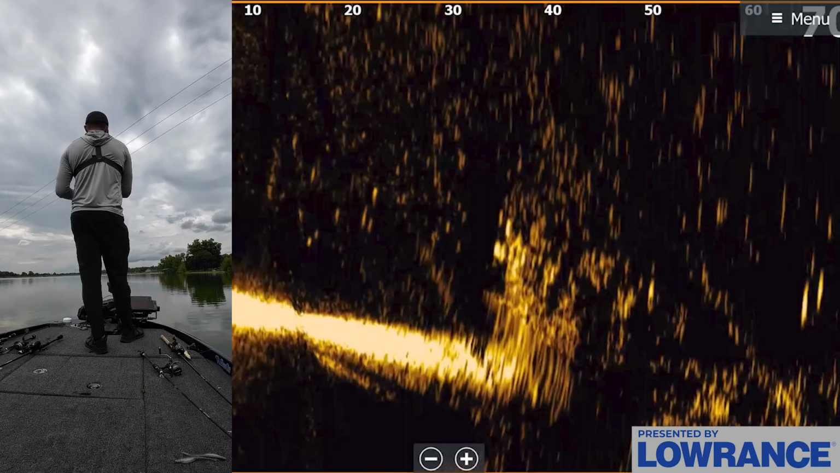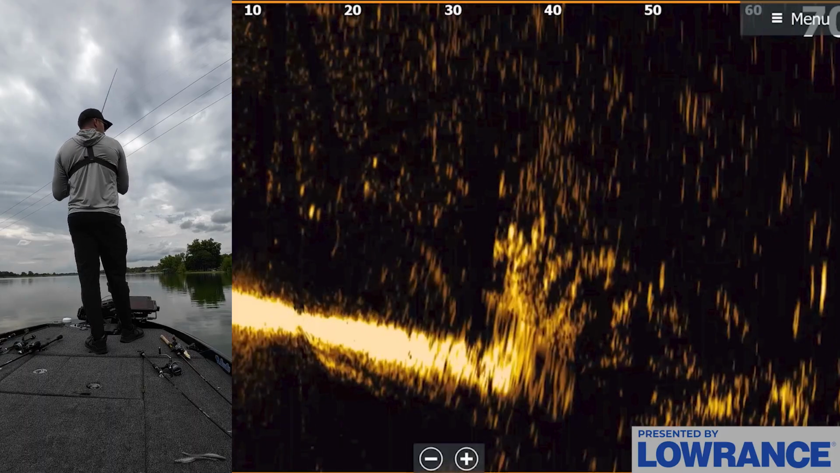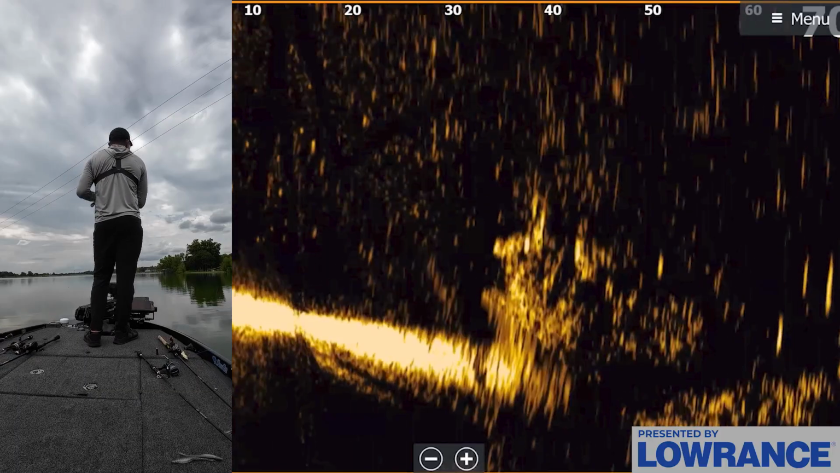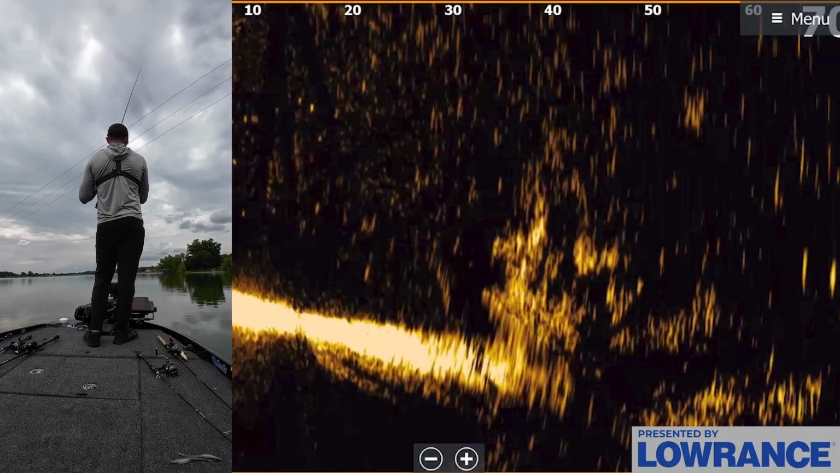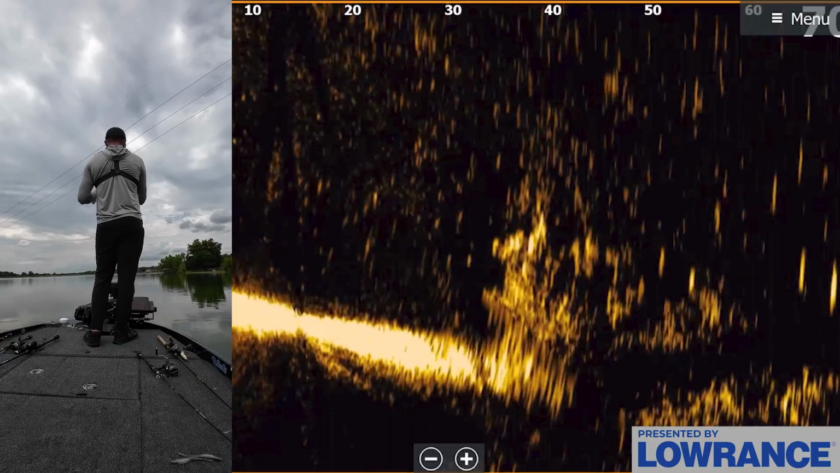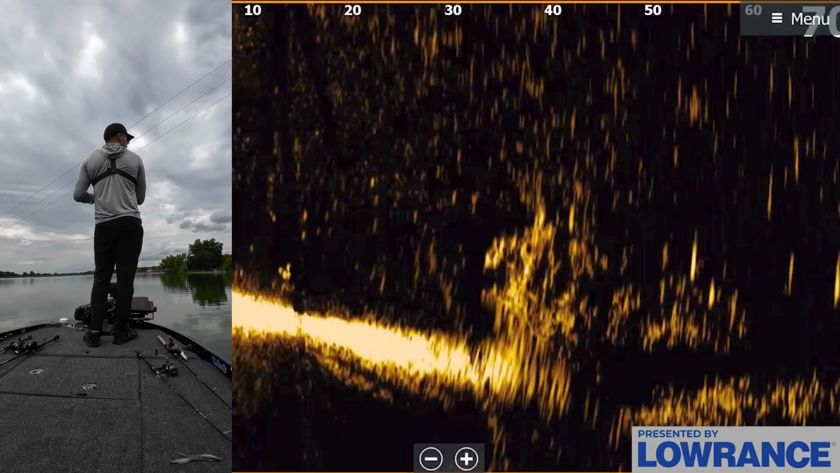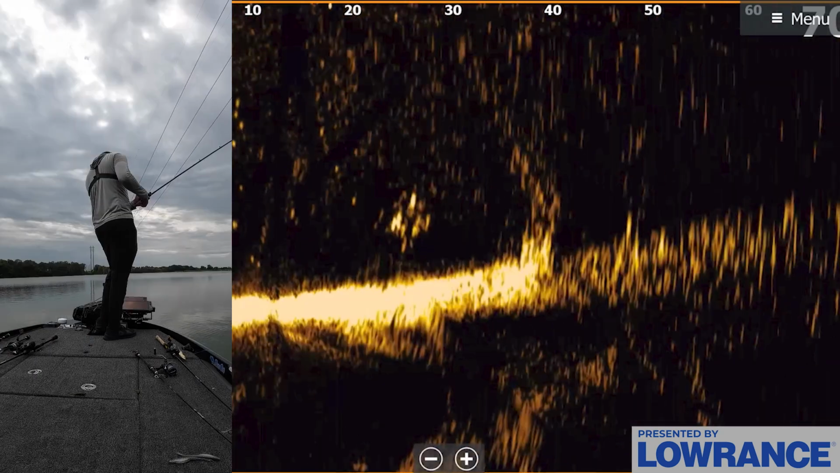We actually graphed another brush pile behind us a little bit earlier that looked decent, and I think there's a couple more pieces of brush right in front of me here too, so we'll check that out. Then we're probably going to have to graph for more brush in this depth zone, because I think I only have like 3 brush piles marked that are right in this depth zone, kind of what we're looking for.